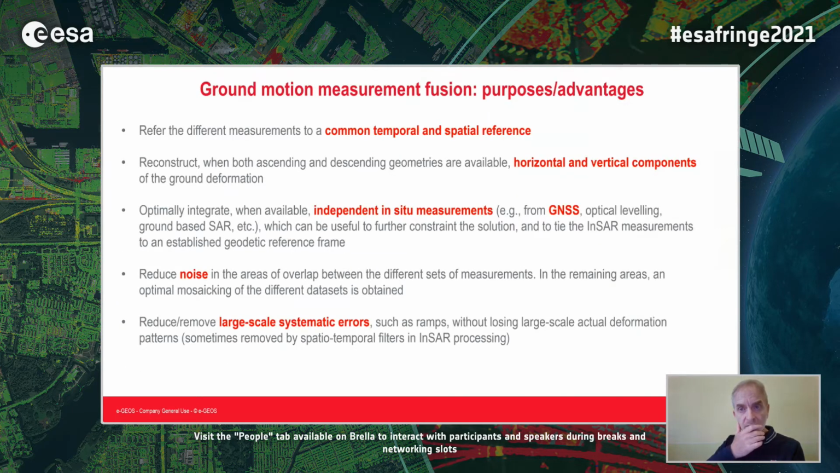So what we want to do is, first of all, to refer all the different measurements to a common temporal and spatial reference, to reconstruct horizontal and vertical components of the ground deformation, at least when multiple ascending and descending geometries are available, to optimally integrate external measurements, in particular GNSS, but in general any kind of external measurements.